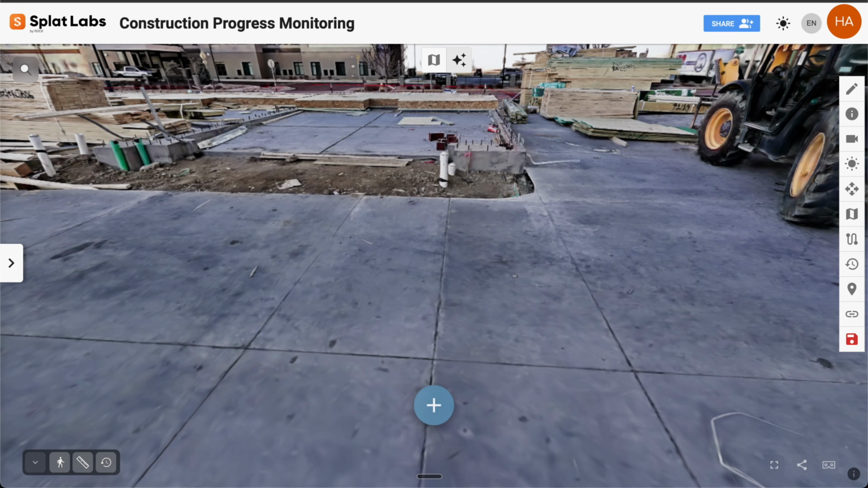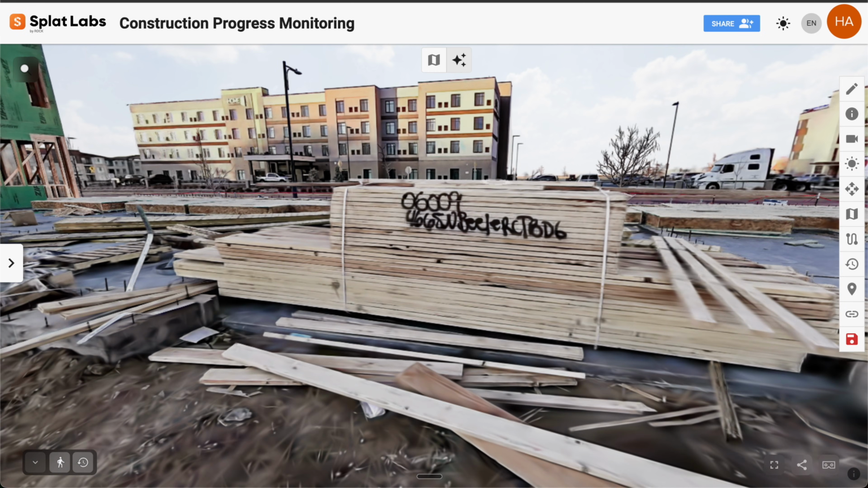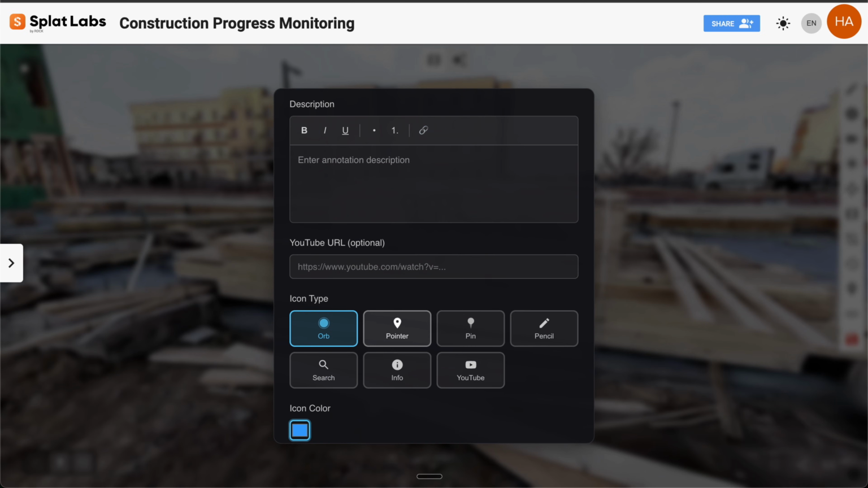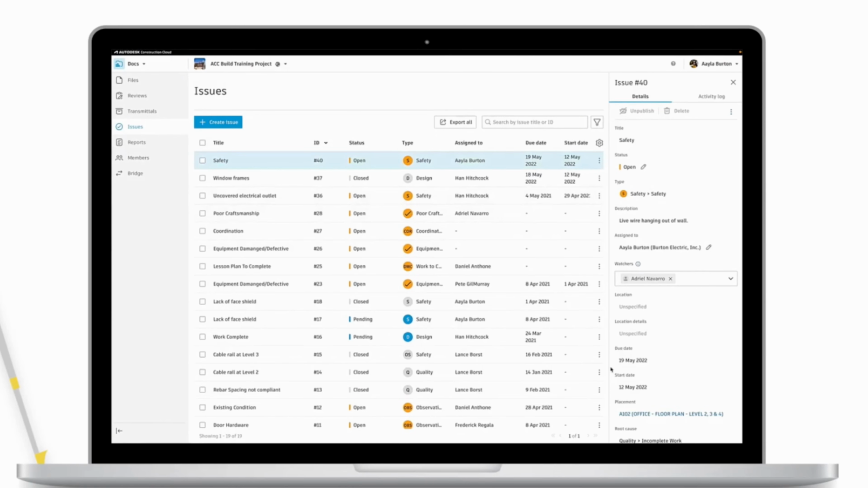Now, here inside the dataset, if you need to verify dimensions or check clearances, you can take measurements right in the 3D model. If your team needs to communicate about something on site, you can leave comments pinned to the exact spot in question. Your PM drops a comment right where the problem is, and the whole team sees it. And soon, those comments are going to sync directly with issues in Autodesk Construction Cloud. So you flag it in the 3D model, and it shows up as an issue in ACC automatically.